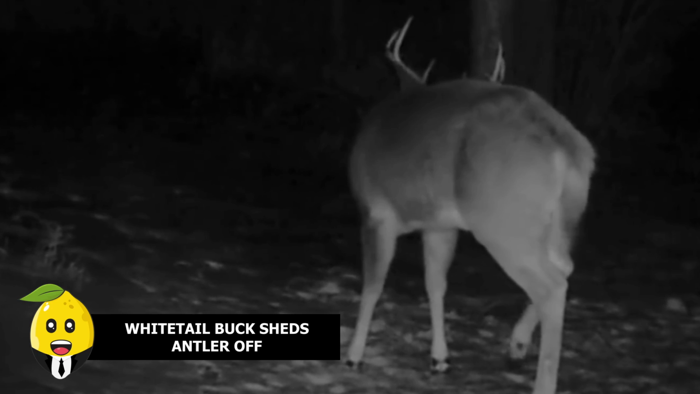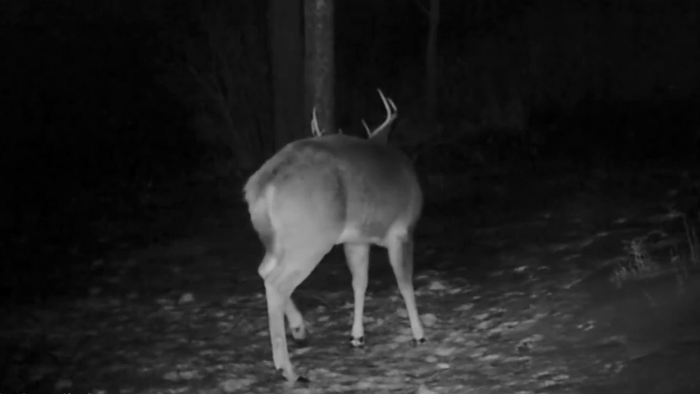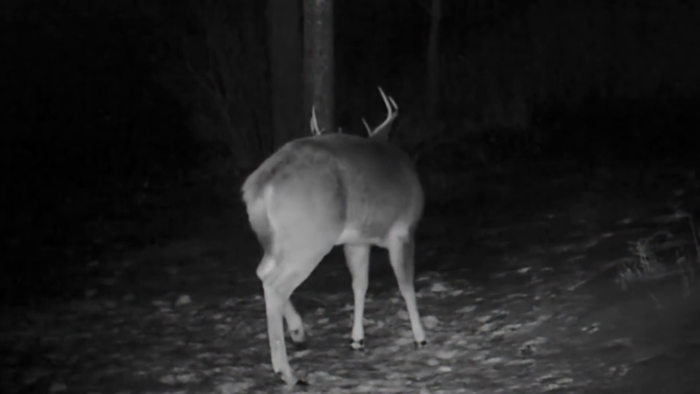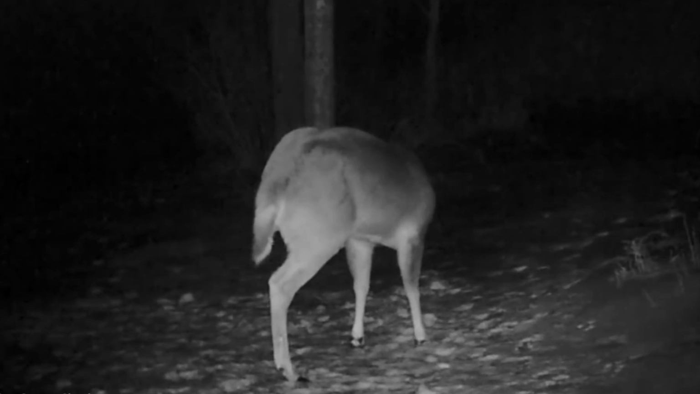Whitetail buck sheds antlers off. A trail camera captured a whitetail buck shedding off his second antler in the wilderness area of Ottawa, Ontario, Canada. How did it just fall off? Well, all male bucks shed their antlers in winter, after a sustained drop in testosterone ends their life cycle. This makes room for the growth of the new antlers each season. This entire process of antler shedding begins in late winter and early spring. Looks like the buck himself was weirded out by the experience so much that it quickly ran away in confusion.